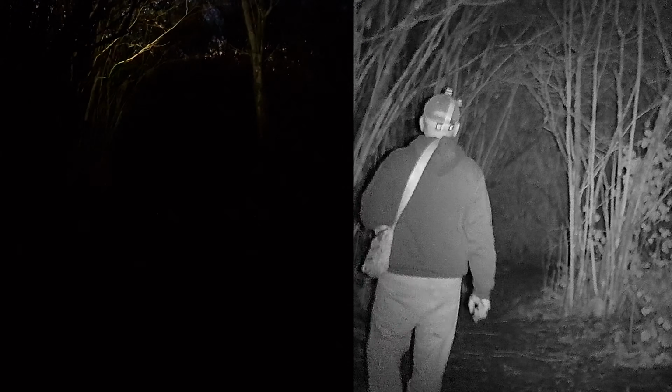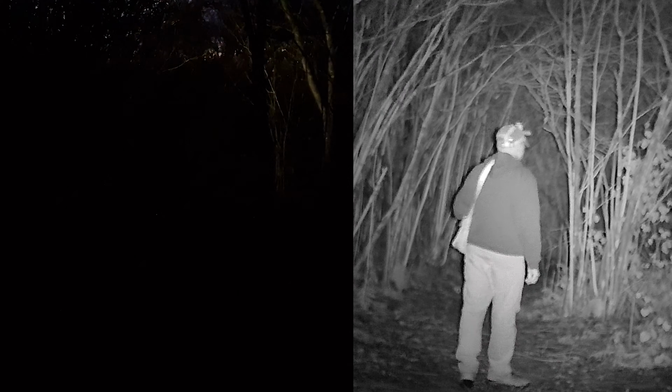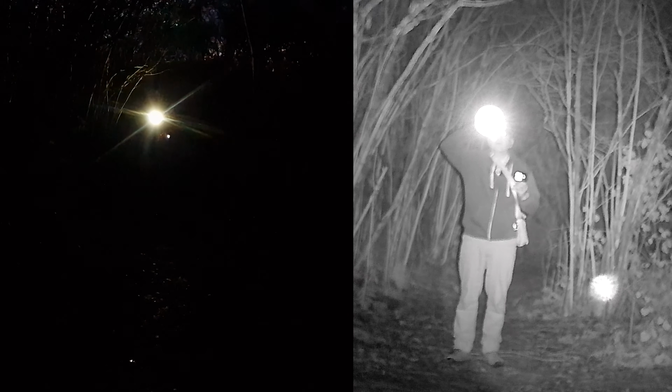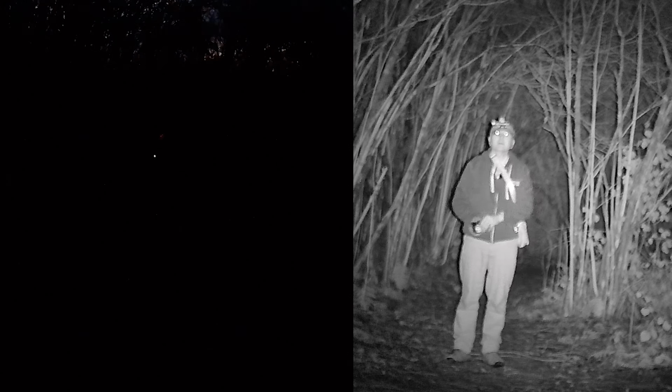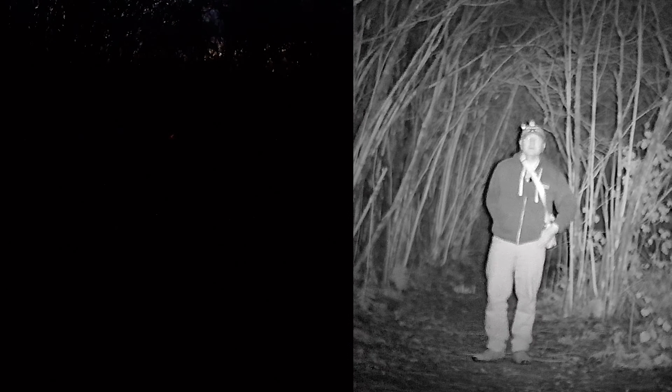So let's have a walk down here to this arch. Hopefully you can still see me now. So I'm just turning round here. Right, light off. Can you see me? I can't see you at all. I can't see anything there. And this is using IR1.